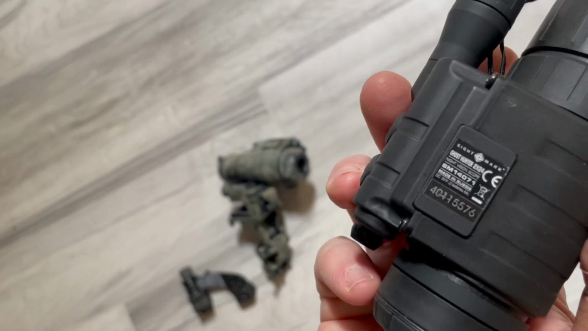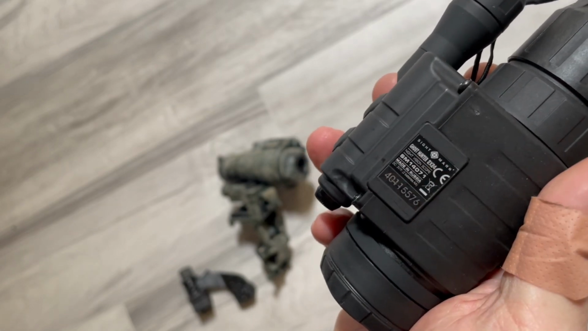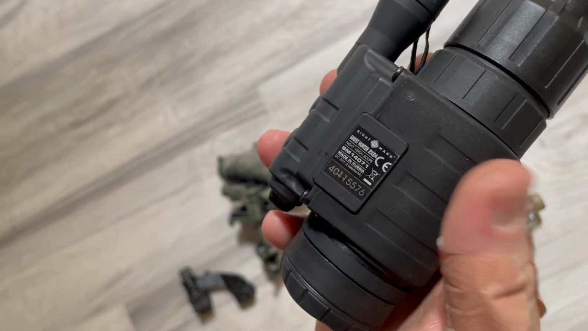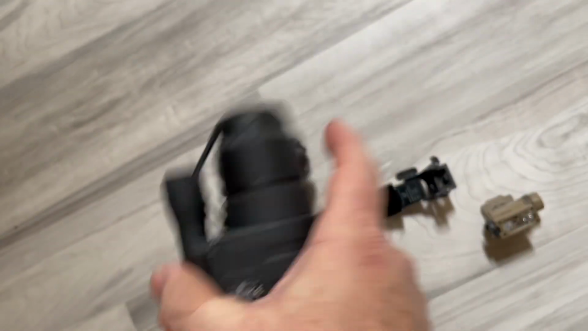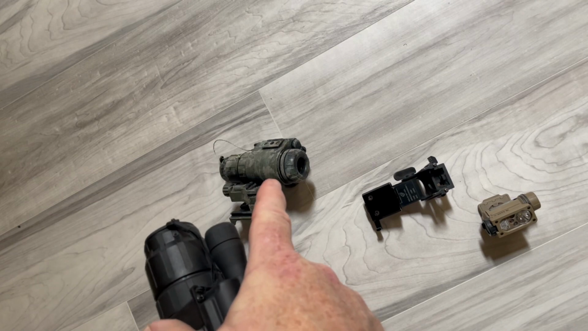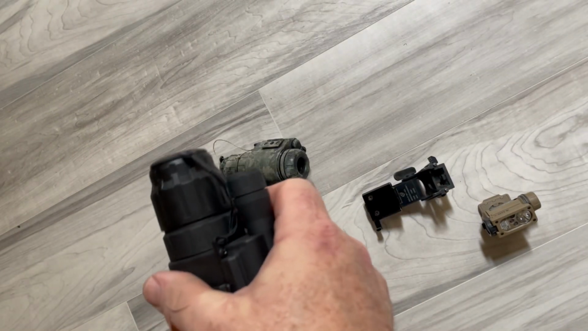So here, this one, these are all Gen 1. And I didn't even notice until now that this is a Sightmark. Guess I never cared to look. Made in Russia. Huh. So I'm going to show you a difference between this one and the one that's on the floor that I've camouflaged. I bought this one at a later date because that one was no longer available for some reason. If I remember right, I paid more for this one than I did that one.